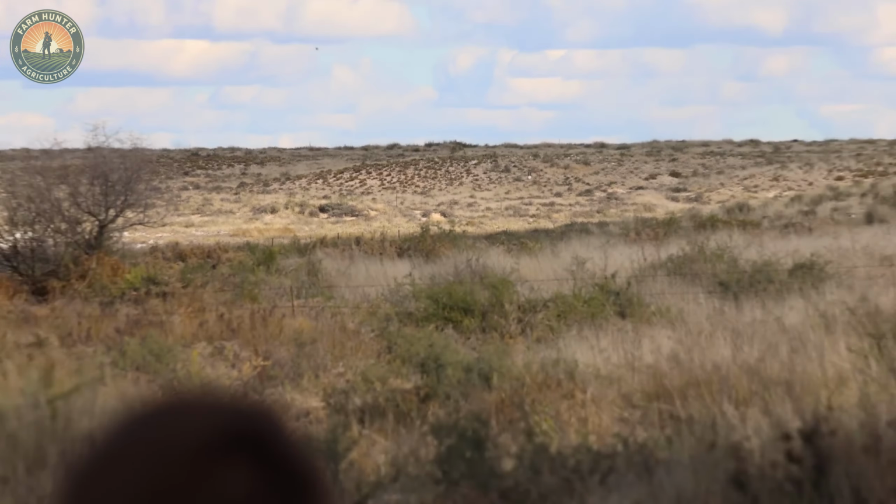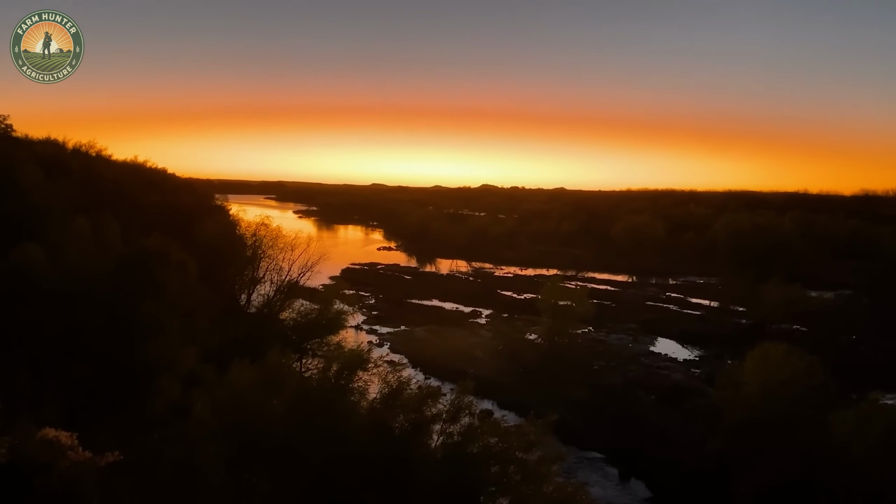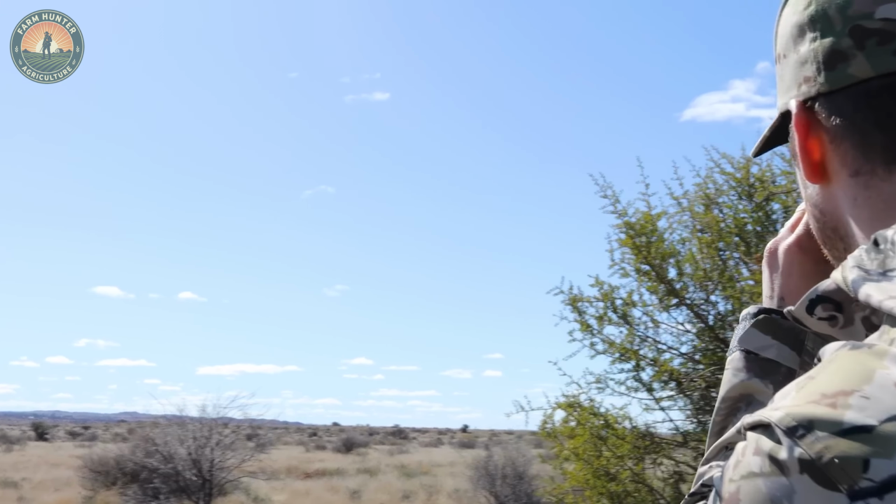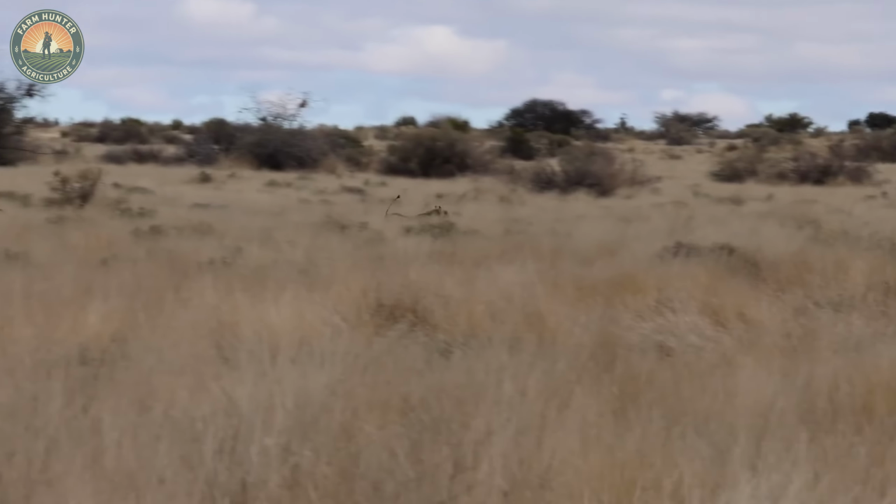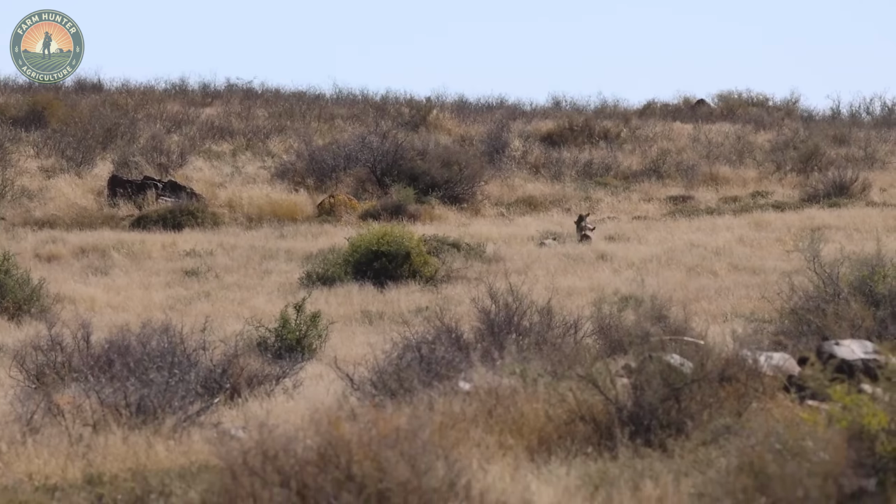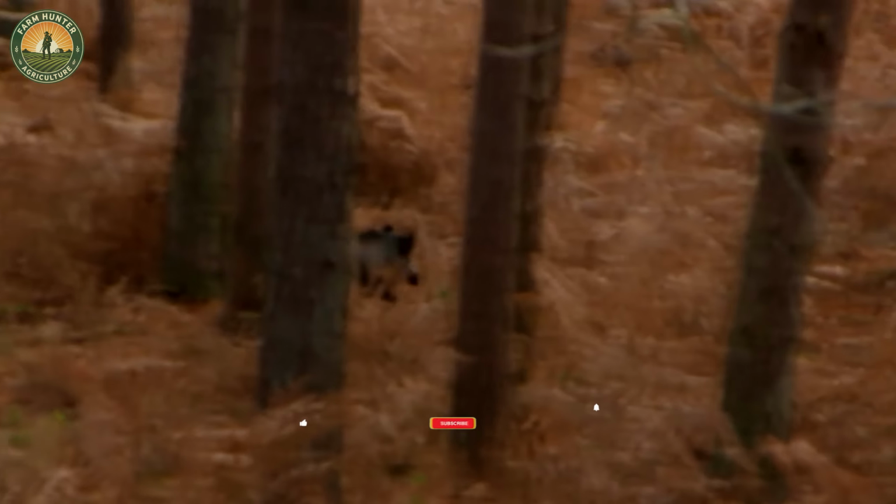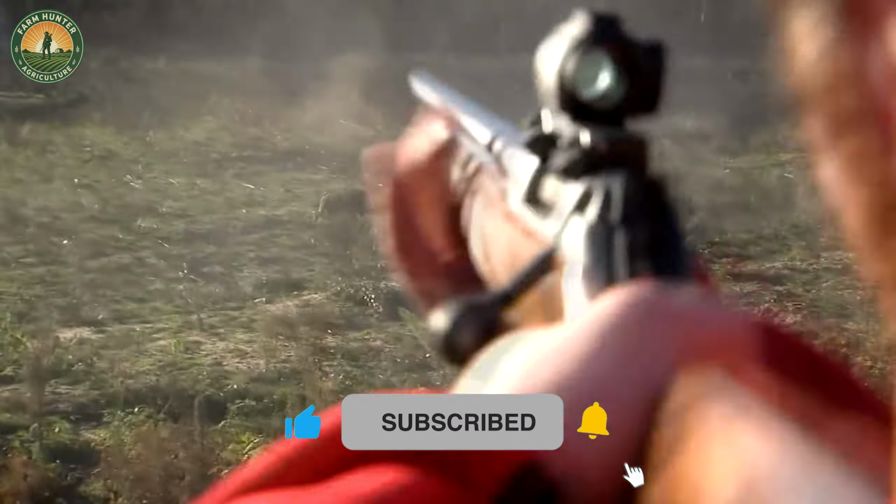In South Carolina, the climate is mostly mild, but the weather can shift quickly, especially in fall and winter, creating real challenges for hunters after wild boars. Hot conditions can cause dehydration, heat stroke, and affect a hunter's focus and health. That's why it's crucial for hunters to be ready for sudden changes, stay hydrated, and take precautions to stay safe and healthy during the hunt.